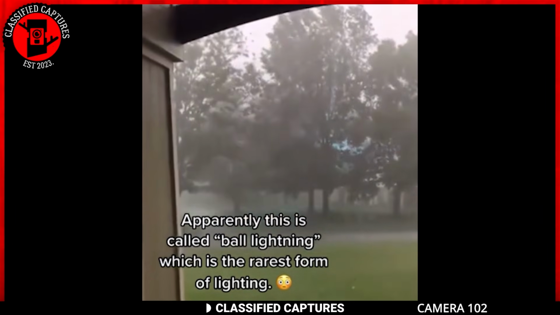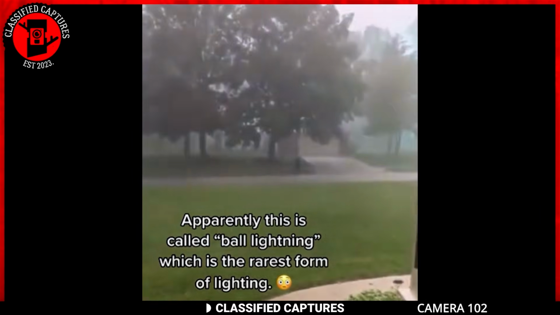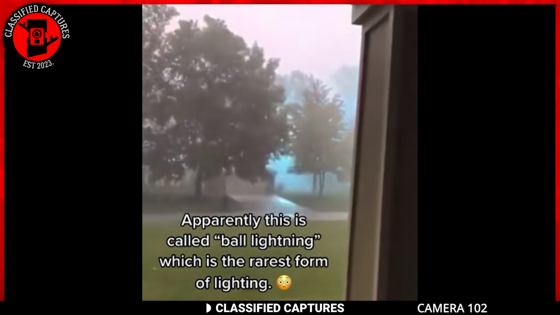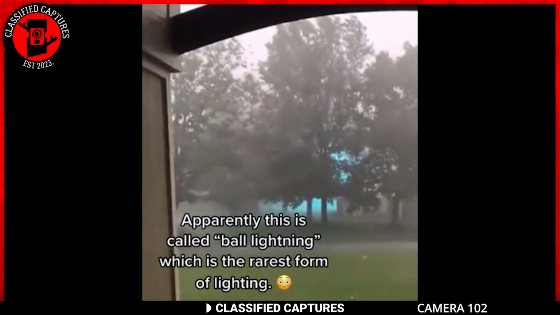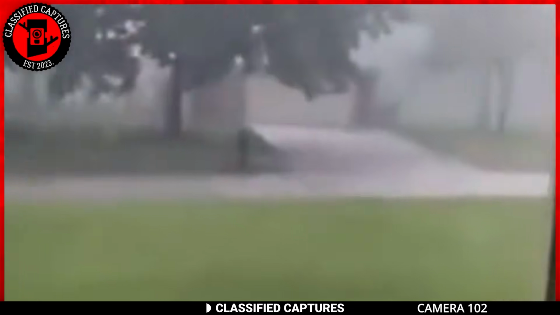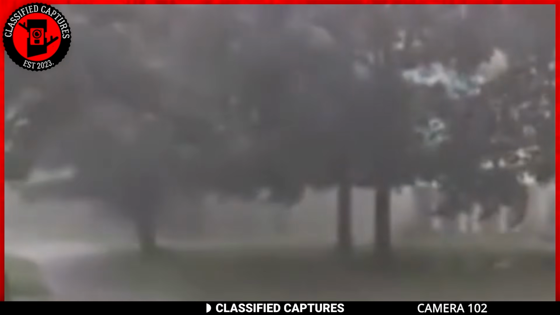It turns out that this is called ball lightning. If you're like me, who was confused when I came across it, ball lightning is a rare and mysterious atmospheric phenomenon typically observed during thunderstorms. It appears as a glowing spherical object, often ranging in size from a few centimeters to several meters in diameter, and can last from a few seconds to a few minutes. The glowing ball may move erratically, hover, or even pass through solid objects, sometimes accompanied by hissing or crackling sounds.